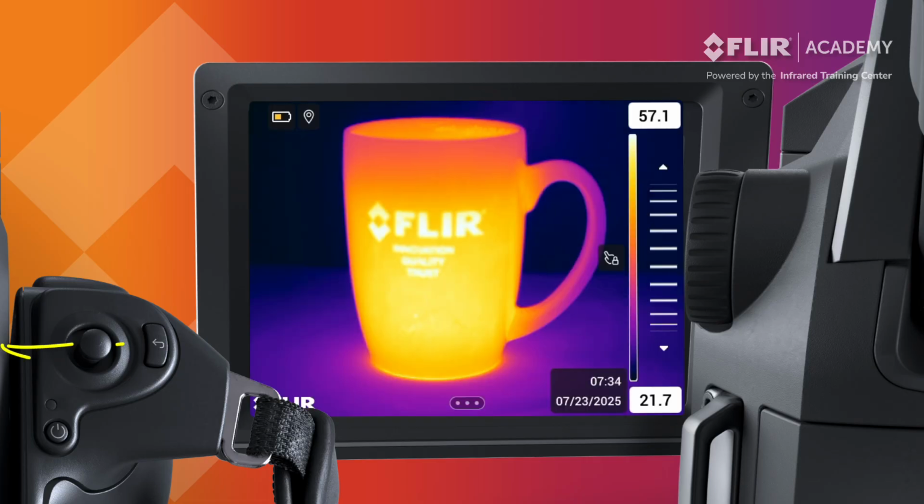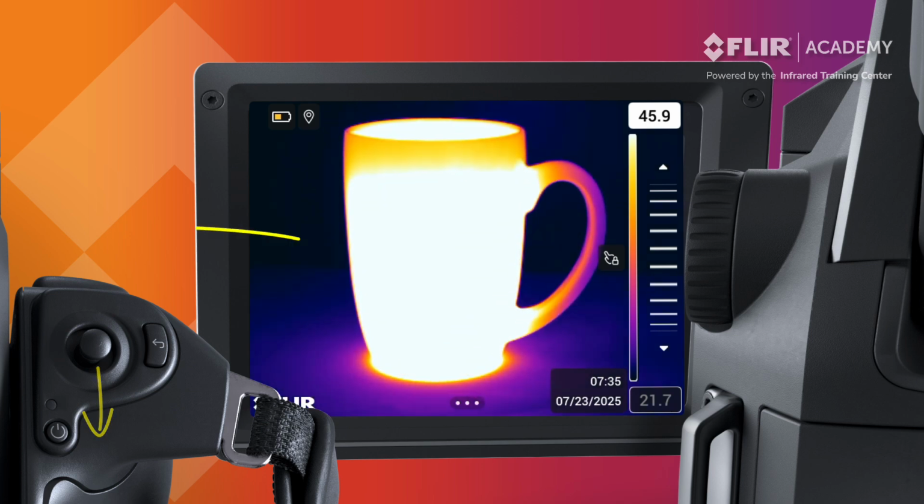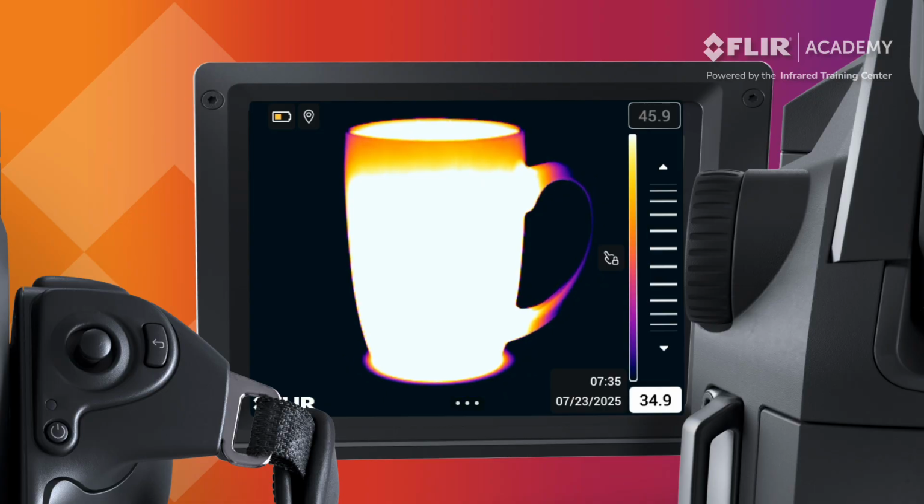Pressing left or right on the joystick allows you to select one or both numbers. Once a number is highlighted, press up and down on the joystick to change its value. To demonstrate, I've highlighted the top number. Pressing down on the joystick lowers the value, narrowing the span. Notice how the contrast changes. We can do the same with the bottom number, again highlighting it by pressing left or right on the joystick. Once highlighted, pushing up or down changes the value.